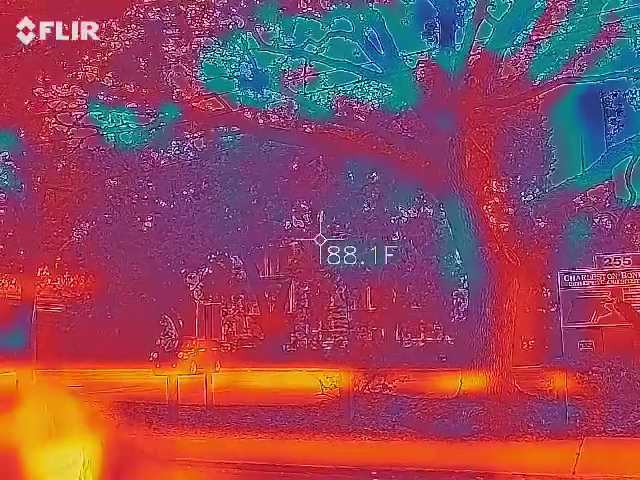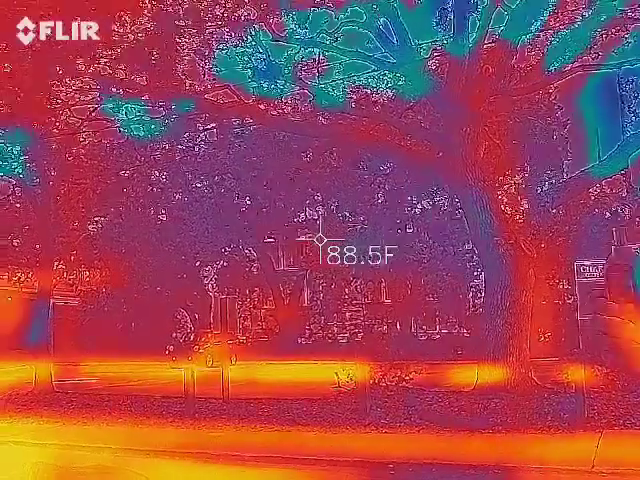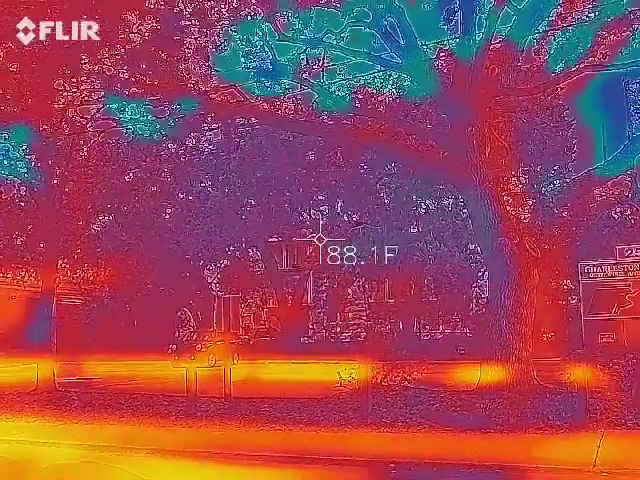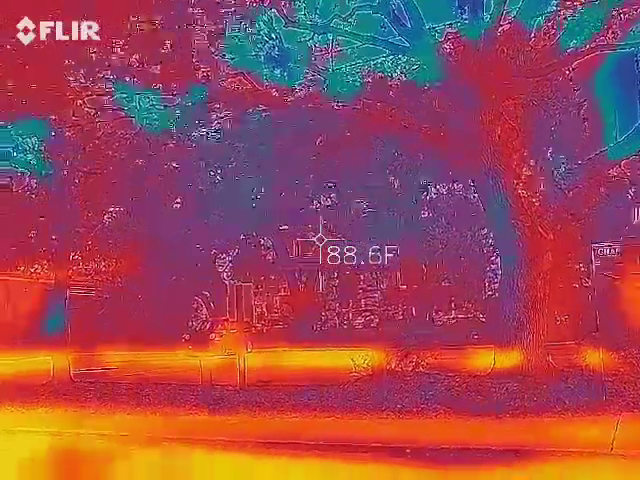It's going to give us two numbers. The top number is humidity. It's really not that bad tonight, believe it or not. It's only at 82. It's not too bad for me. The bottom number is the ambient temperature.